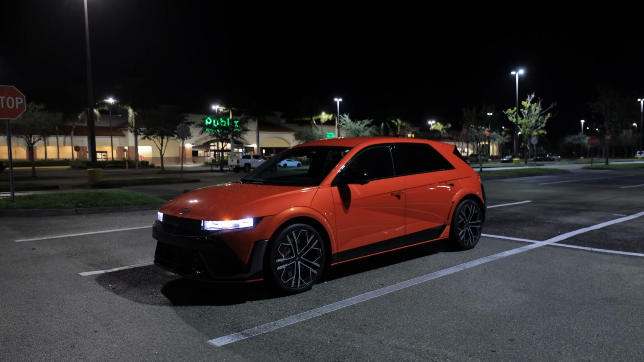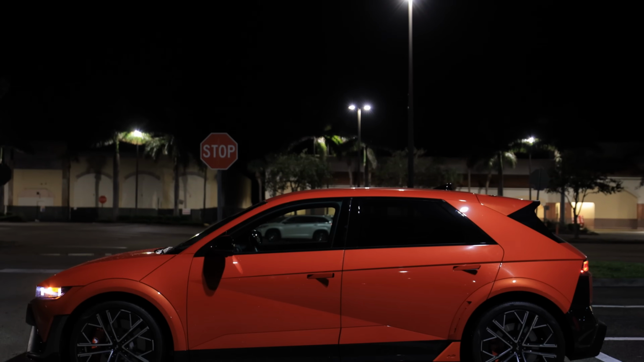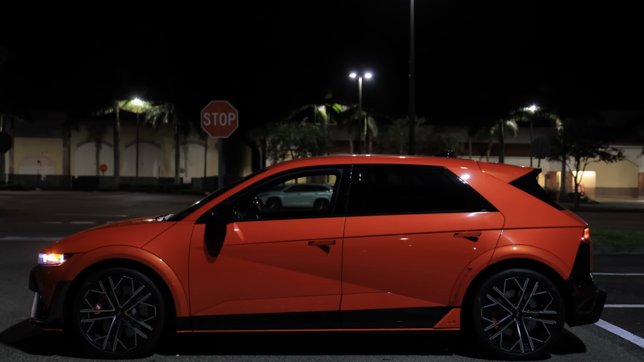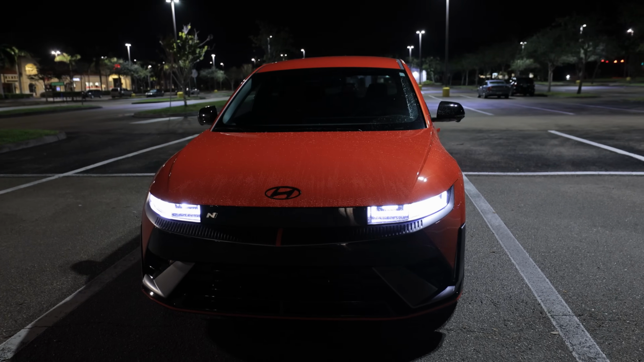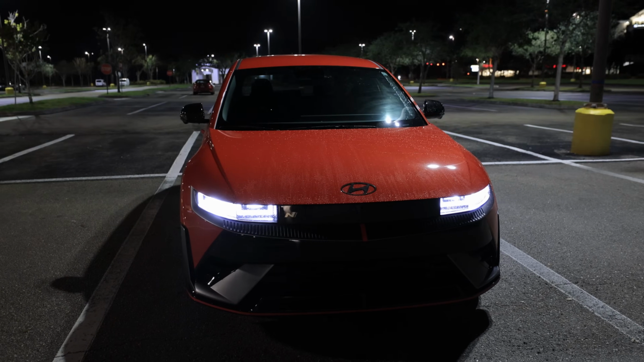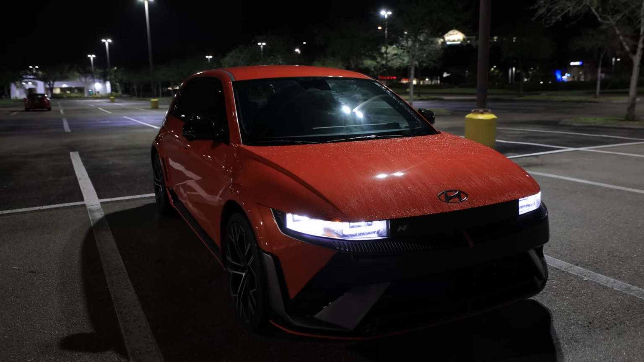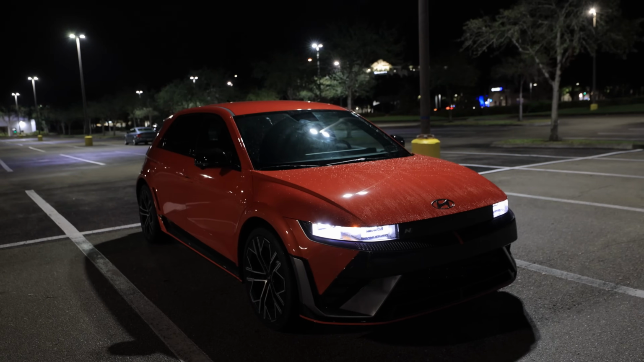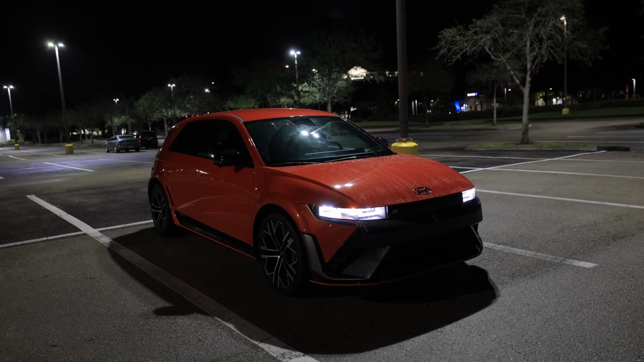Doing a nighttime review of the 2025 Hyundai Ioniq 5N. Up to 641 horsepower in the overboost function here. You're running around all the time though with 601 horsepower. The rear motor accounts for 400 horsepower alone. Of course, then the front motor takes up from there. So dual motor, all-wheel drive.